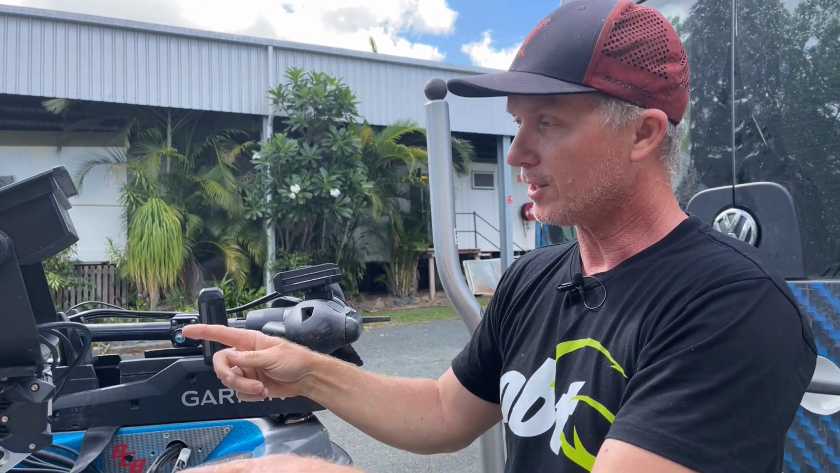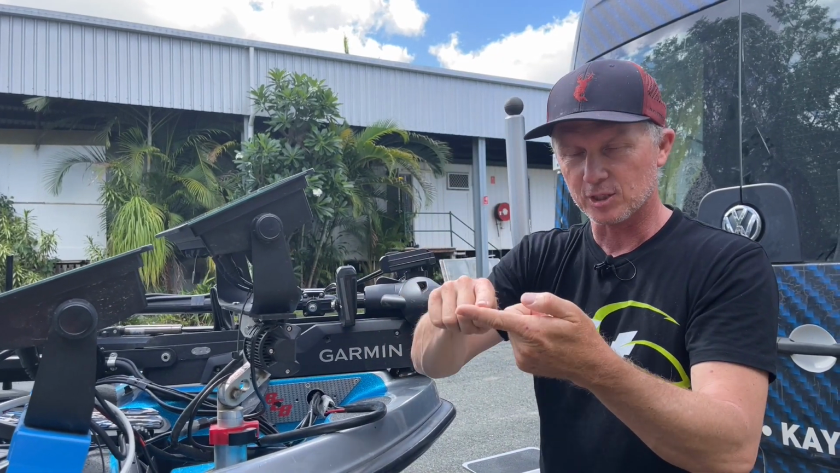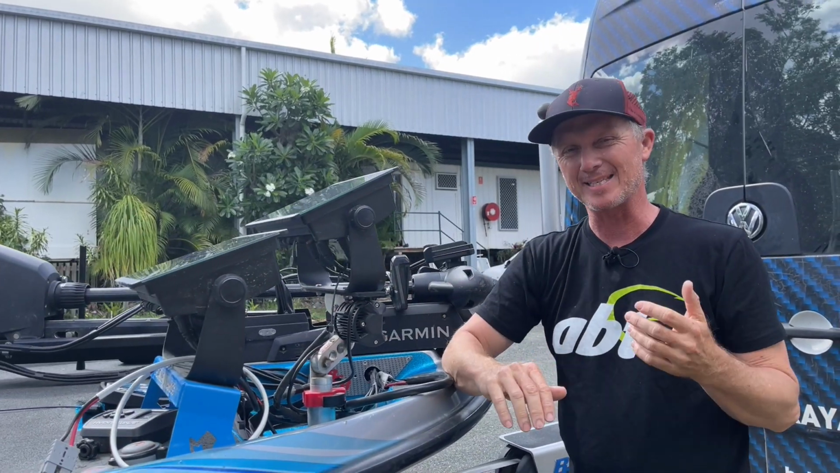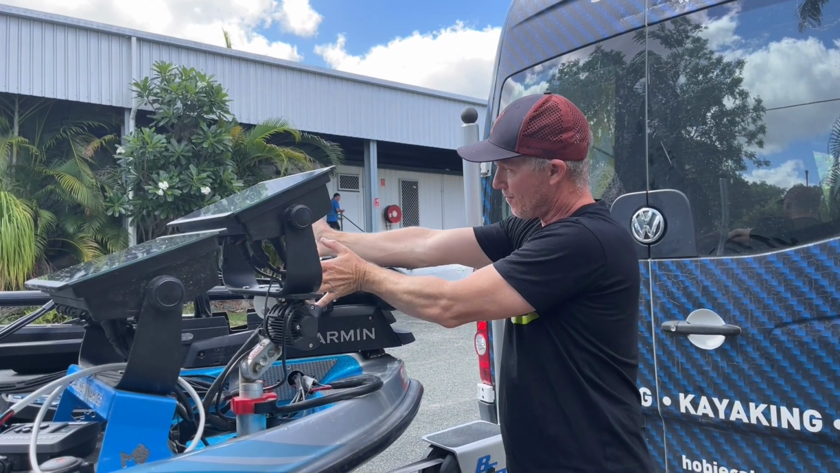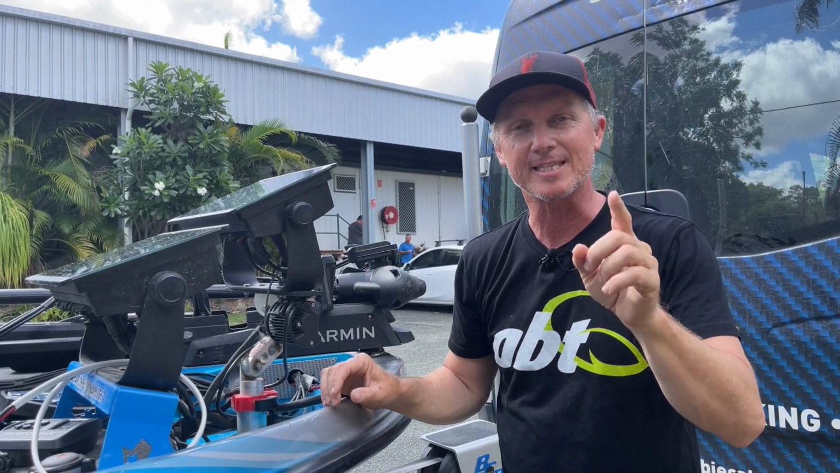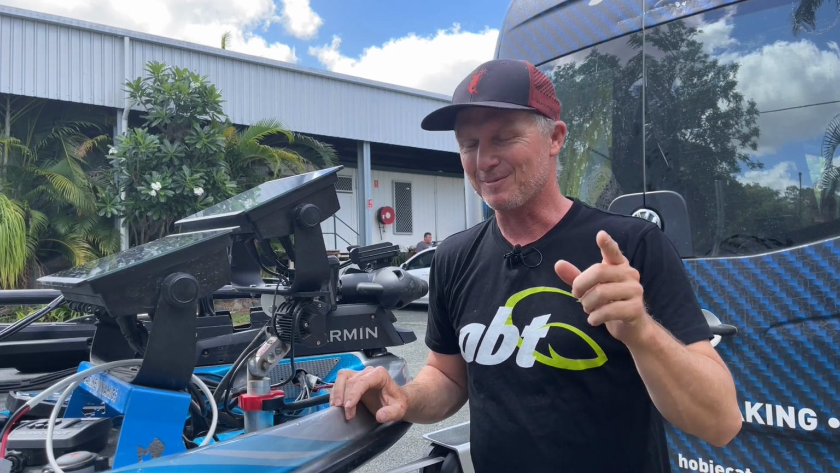Now I can plug both of those Livescope boxes into the one unit if I like, and hit 2 buttons, touchscreen bang, and I can swap views, or I can use the second unit, and I still haven't got the best system for that. What I'm going to try next is actually perspective view forward and back with them mounted on both sides of the trolling motor to see if I can get that 360-degree live view. But enough of that, let's have a look at some of the clips that I took the other night.